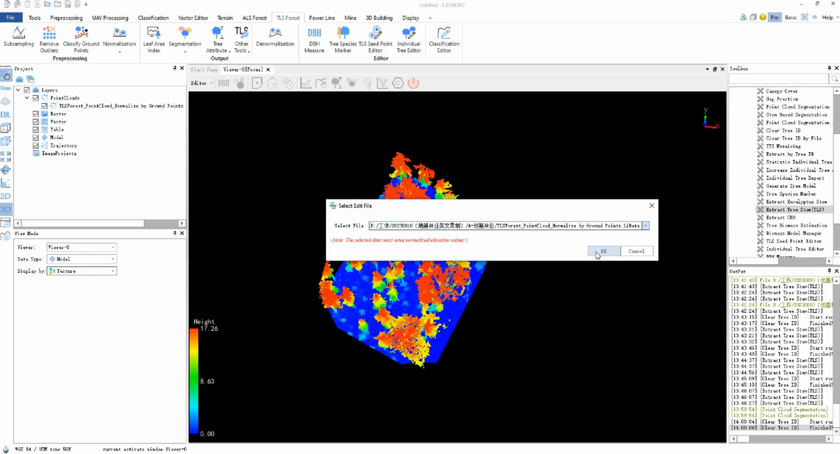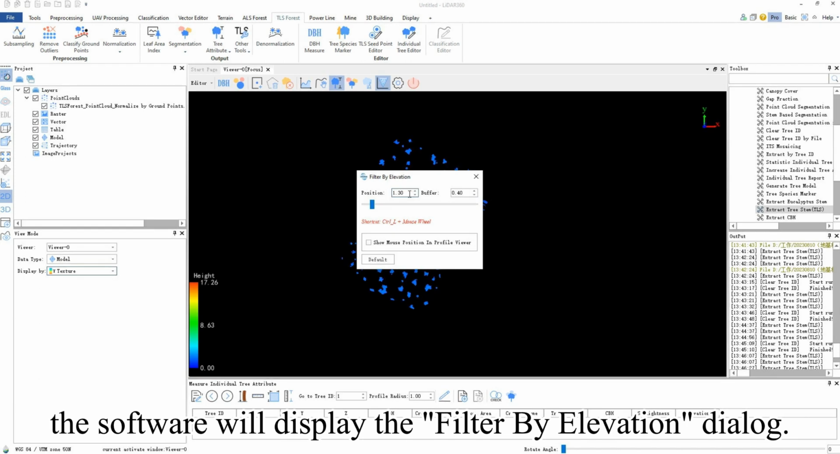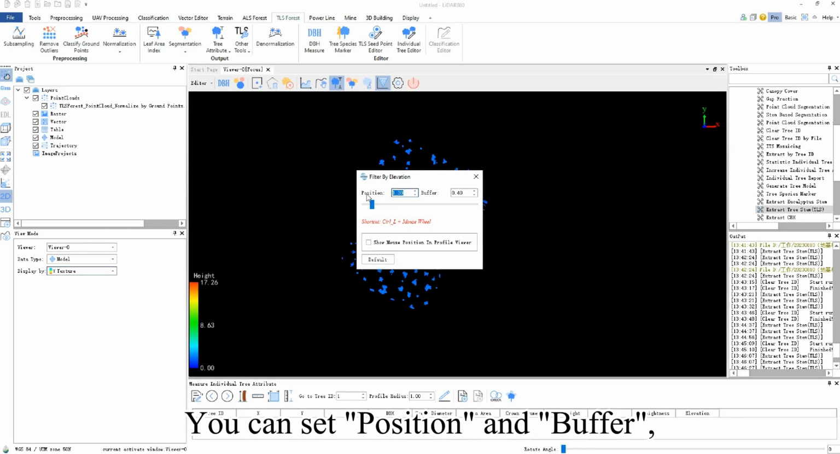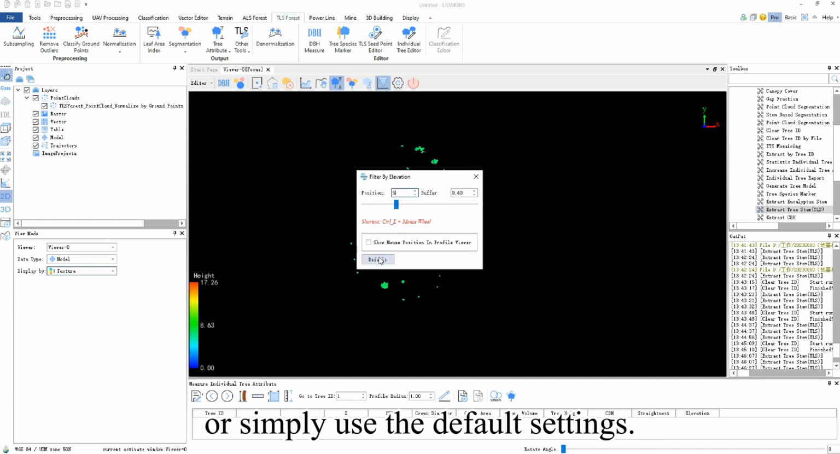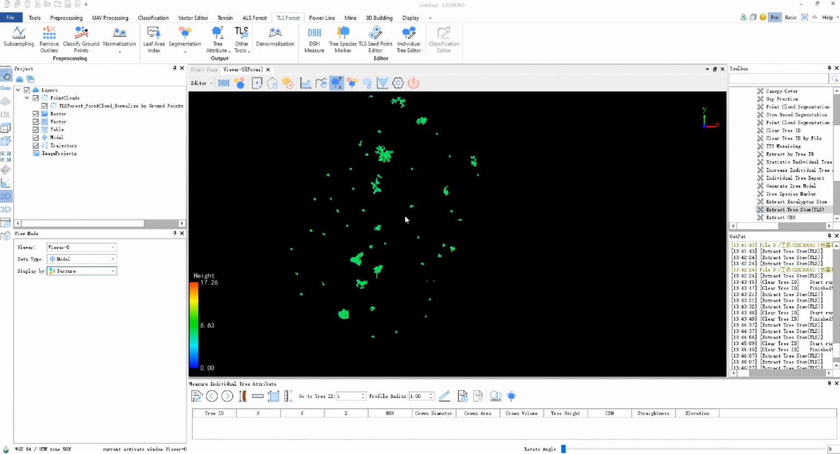After selecting the point cloud, the software will display the Filter by Elevation dialog. You can set position and buffer, or simply use the default settings. Then click the Close button in the upper right corner of the dialog to close it.